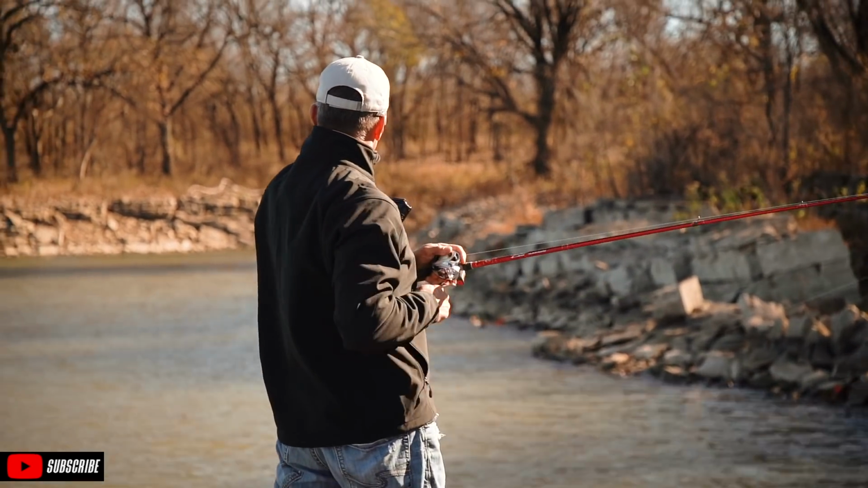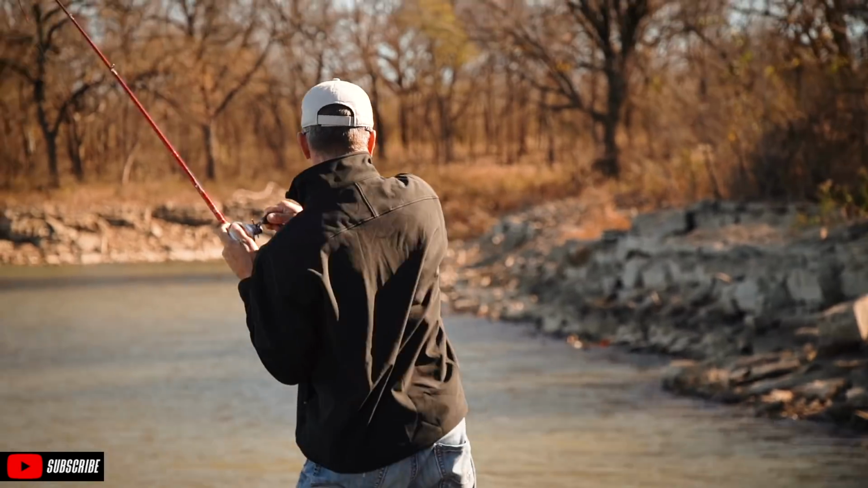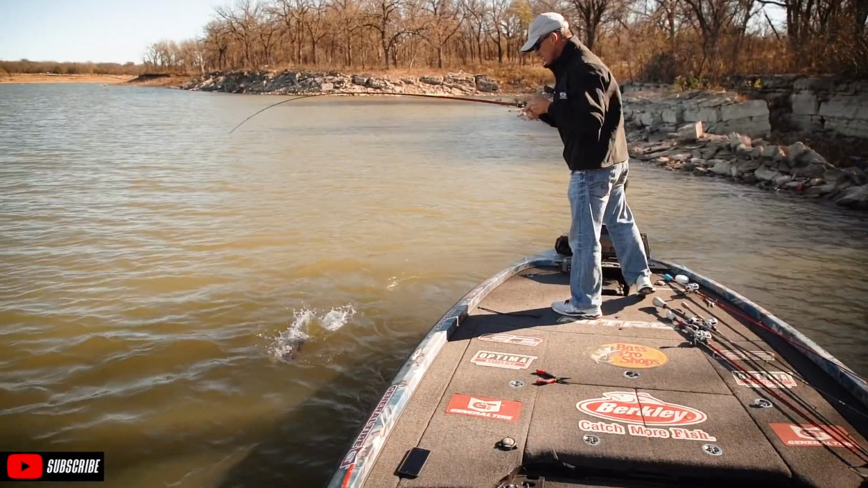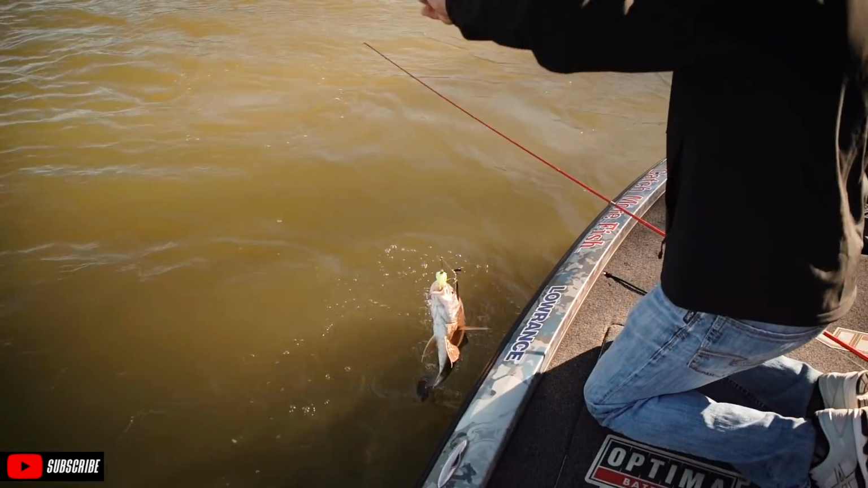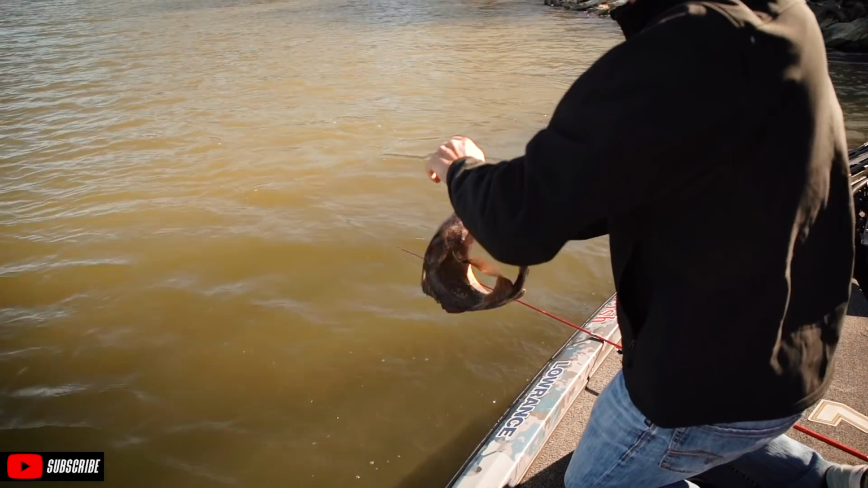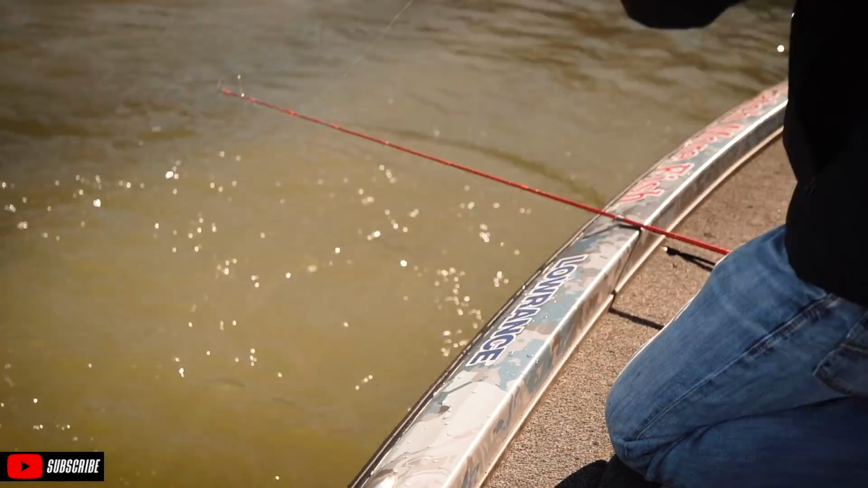There's a good one. Golly. What do I got? Look at this one. Oh, it's a dadgum drum. No wonder. I thought I had a big one. He ate that thing though. Destroyed my spinnerbait.